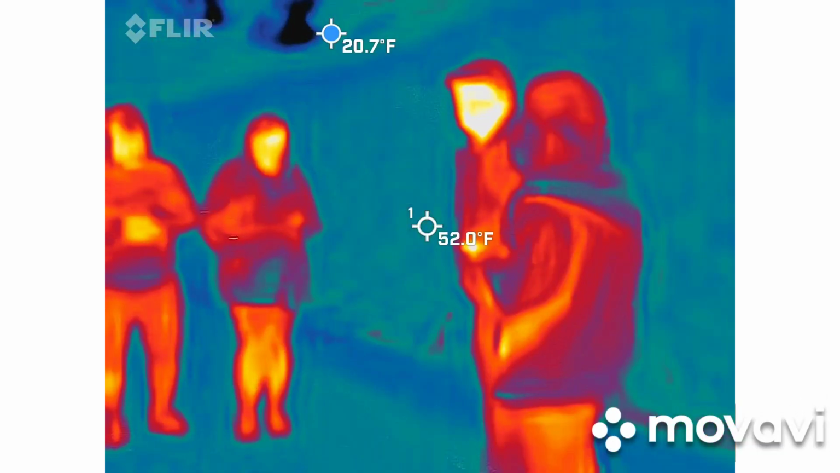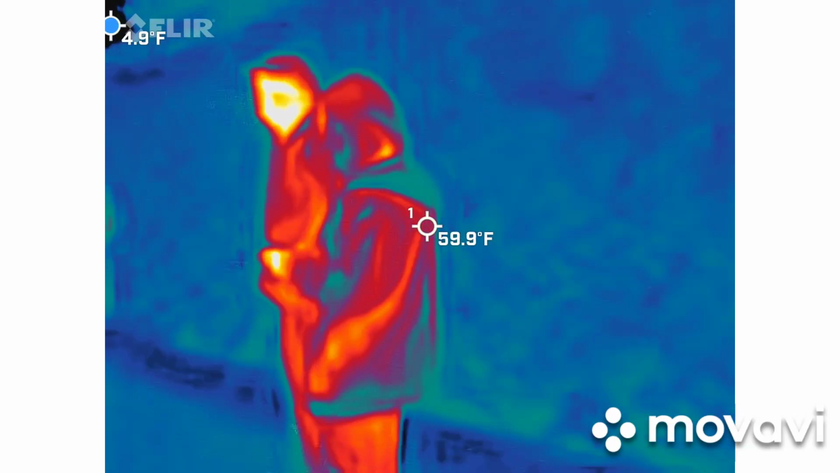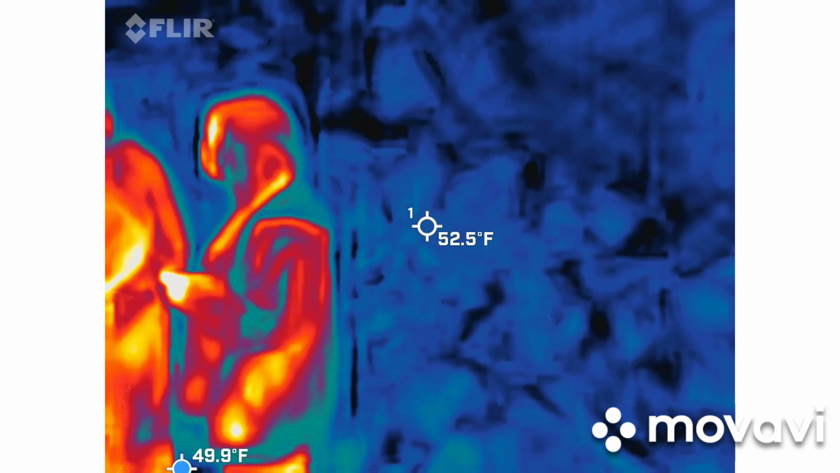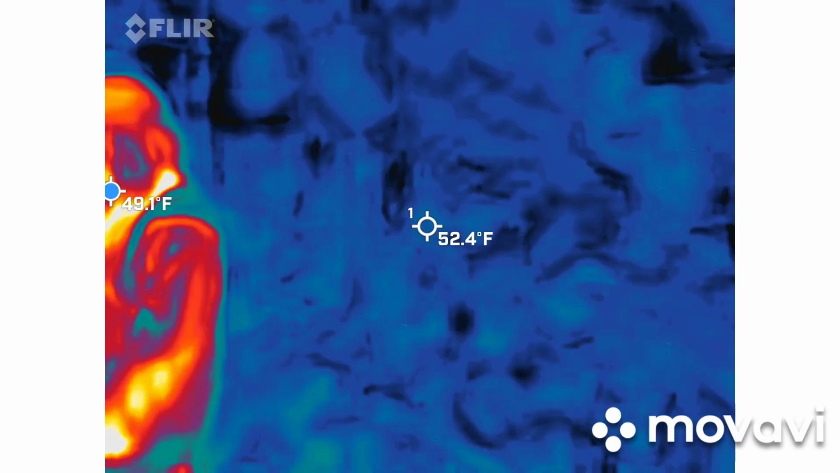Alright, so we talked about intelligent ghosts, we talked about residual ghosts. This is what I call a familiar ghost. We are at a location that is going to be familiar to the time period that we're going to be talking about. It's the only reason why we're here. This ghost is said to be seen all over town. However, we're talking about the oldest government building in South Carolina.